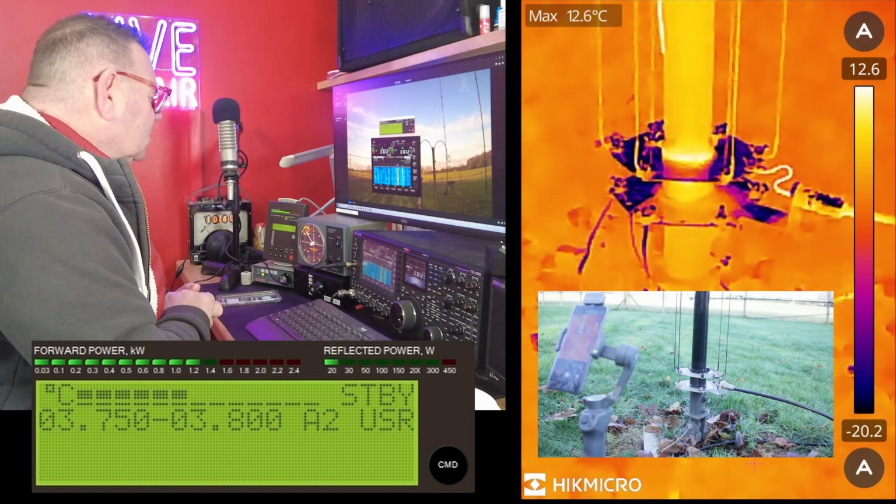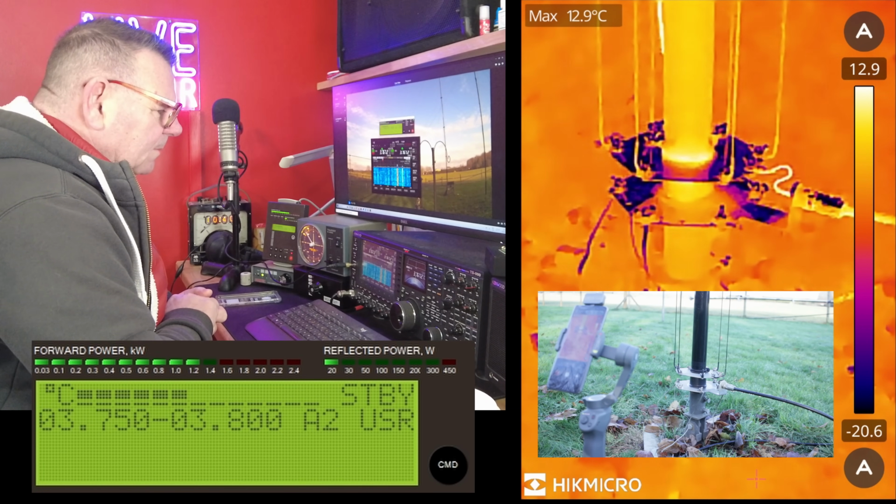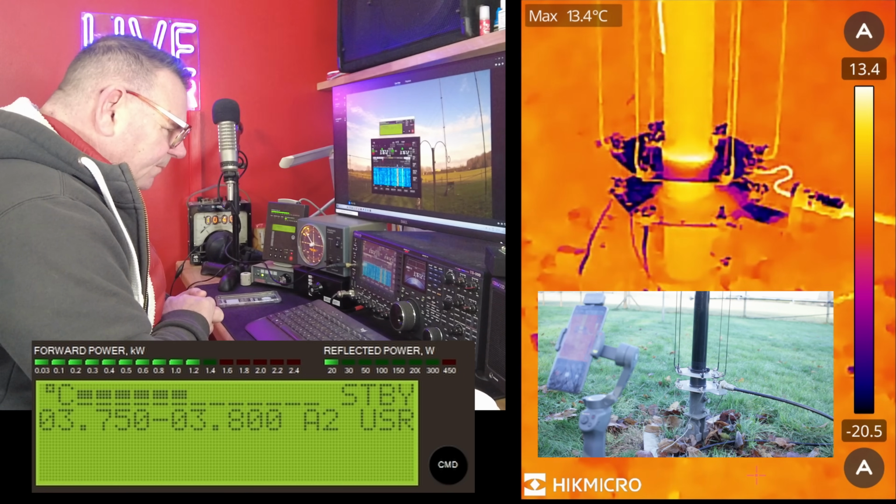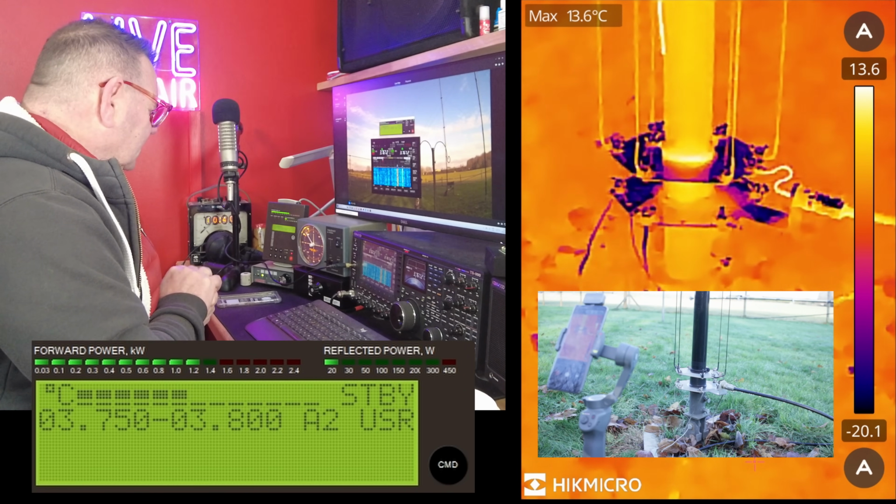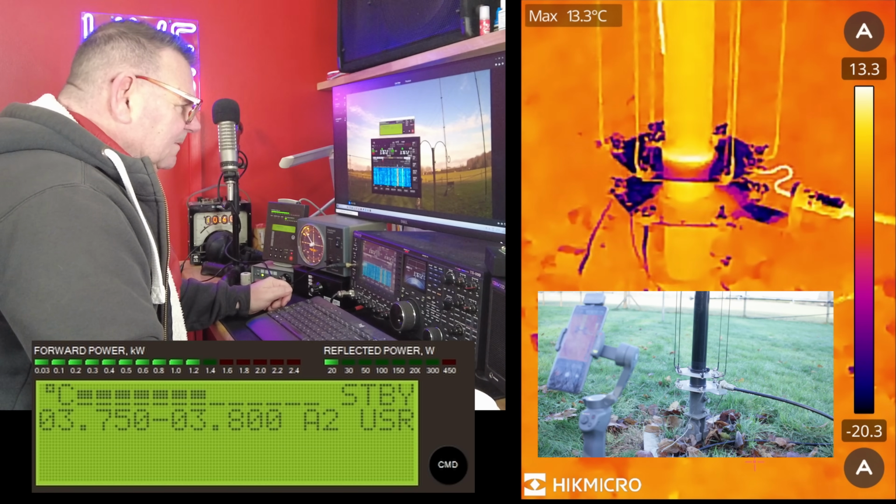There will be slightly more power reaching the bottom of the antenna because there's less loss on the 80 meter band. So it's less than a dB. So there will be 1000 watts for real hitting the bottom of that antenna there.